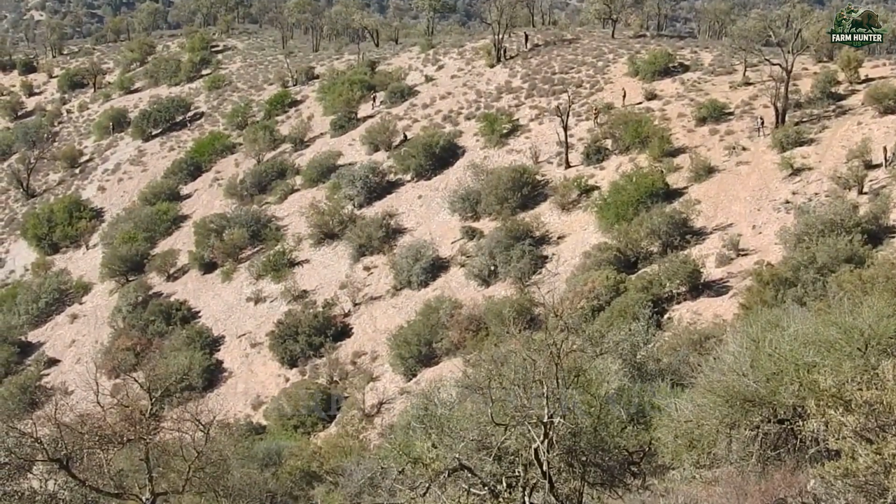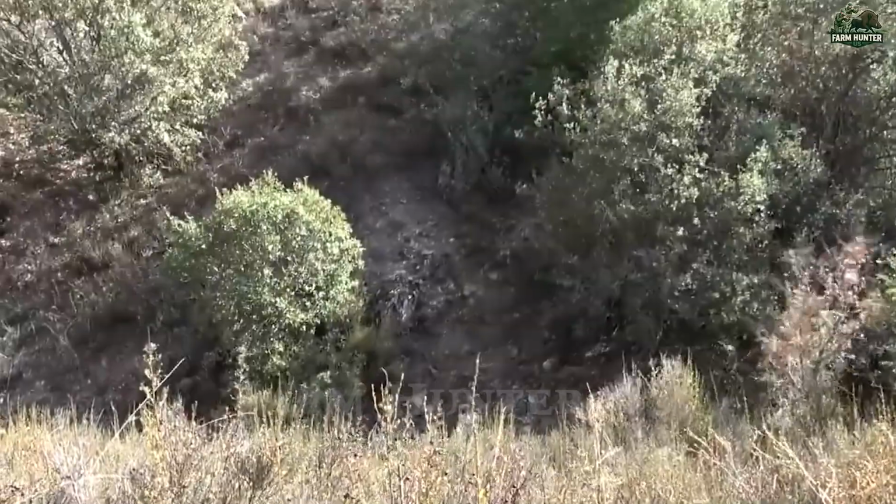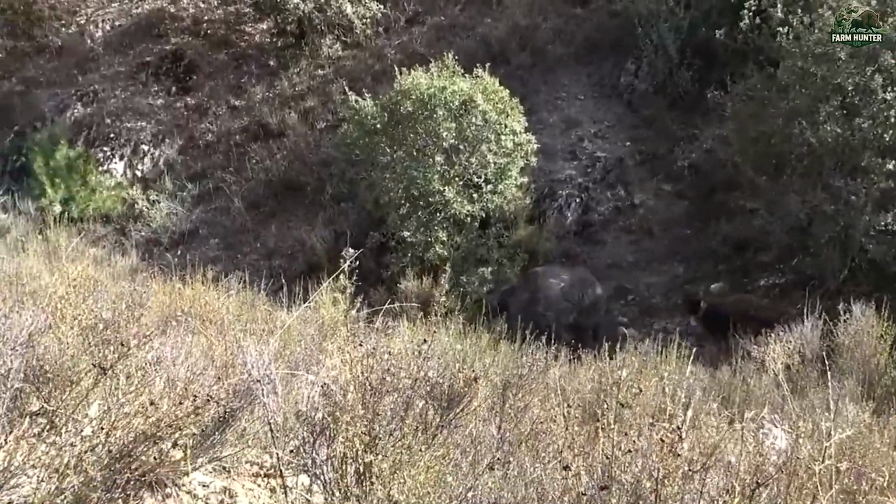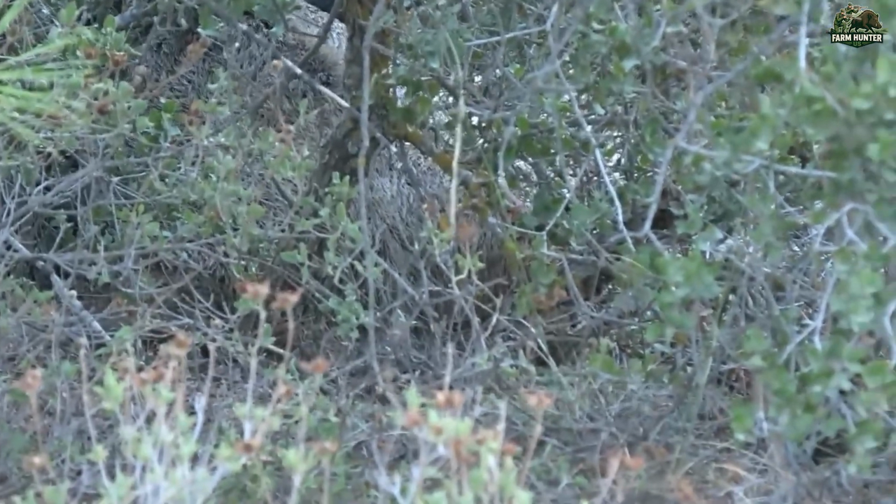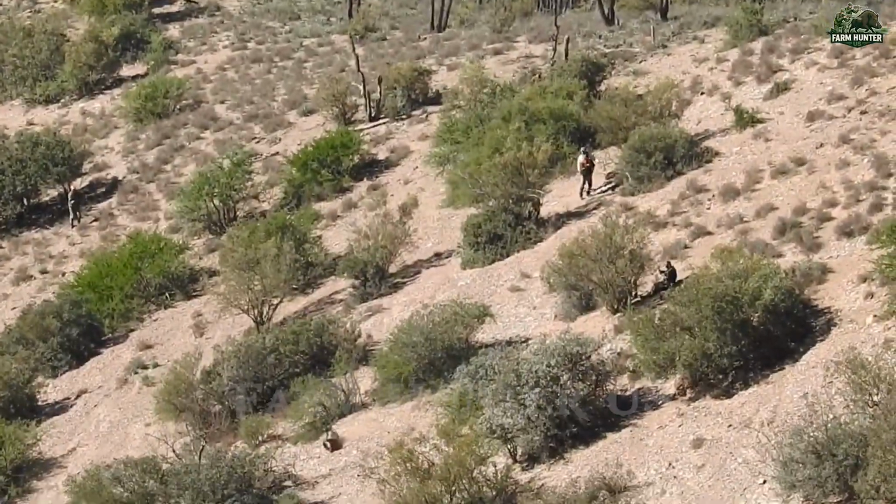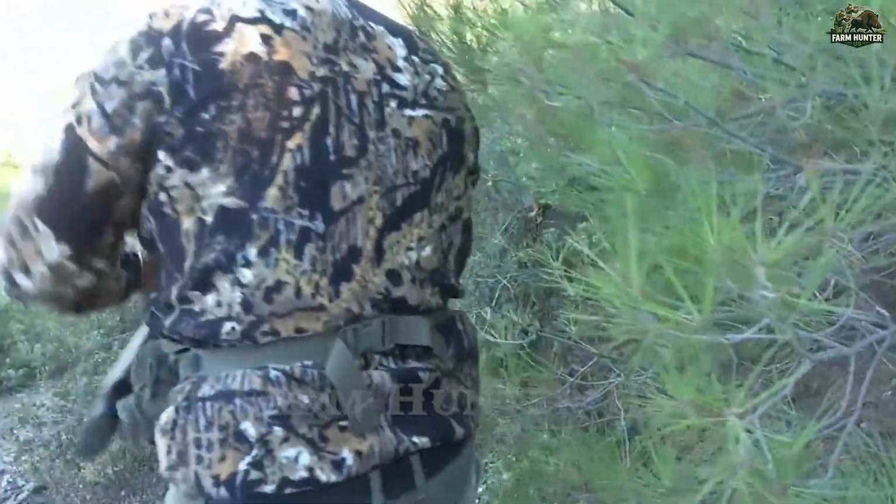These aren't ordinary hunts. They're calculated battles fought in thick brush and shadowy forests, where every rustle could be a threat, and every step could lead to a critical shot. Today, the stakes are no different, only higher. As the sun rises over the dense woodland, we gear up once again, not just to hunt, but to protect the land we've sworn to defend.